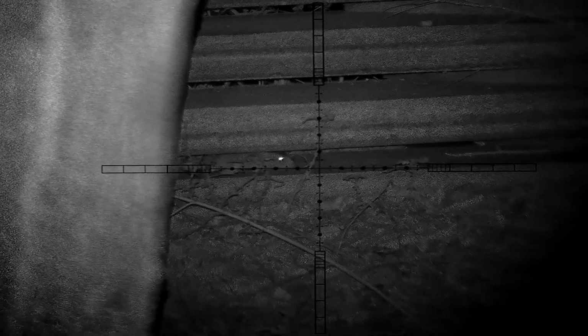There's no way without the thermal binoculars I'd have been able to see even half the amount of rats, especially in those boxes. But here's another example. You can just see one hiding underneath some tin here, as I managed to thread that one through, accounting for the wind as well.